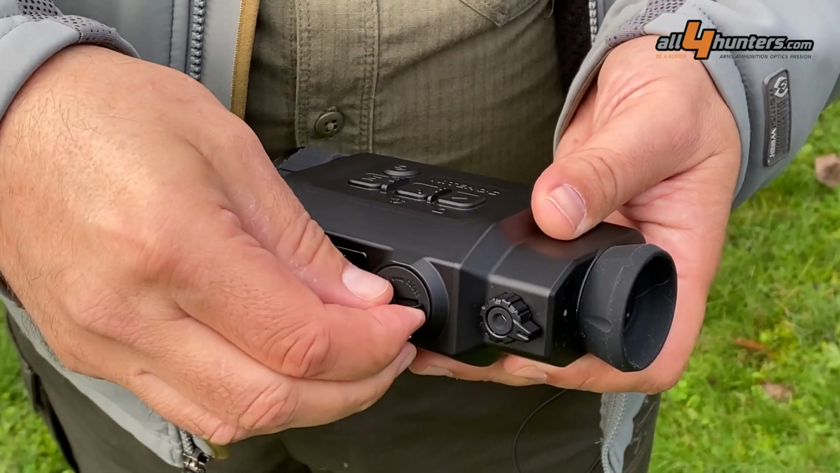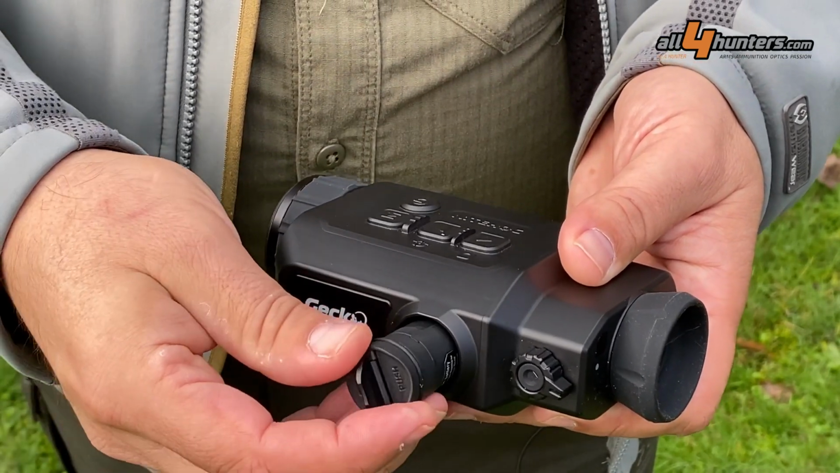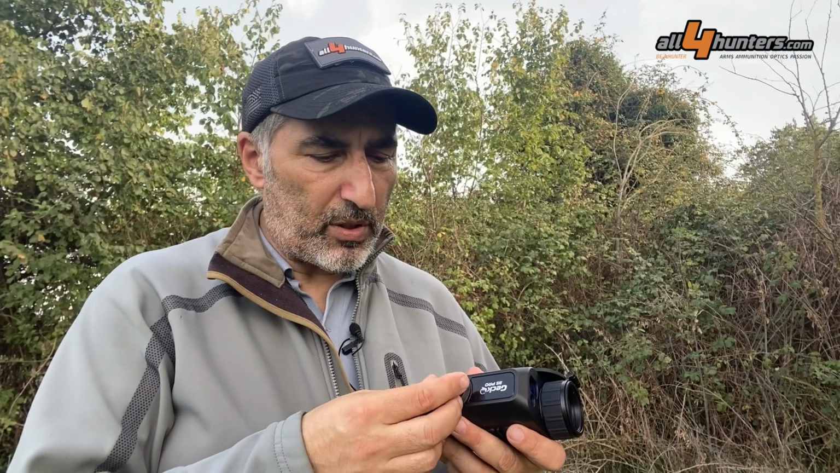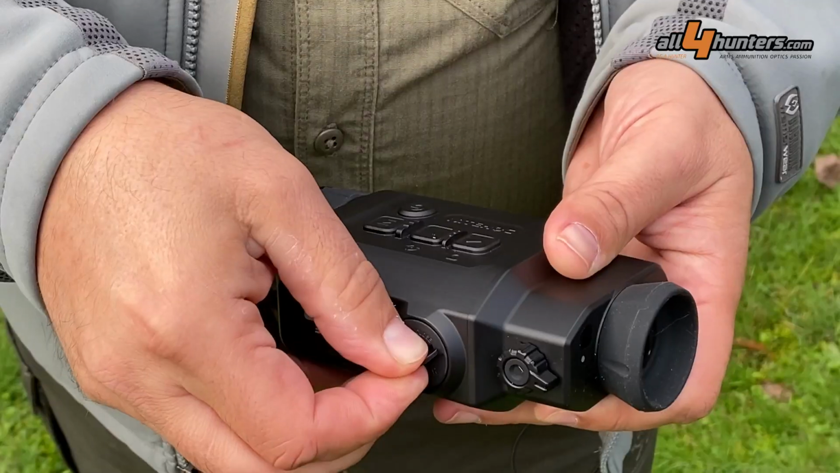The battery is indexed by a small notch in the battery compartment and a small square of plastic on the battery body. So when you put the battery inside the compartment, the battery aligns with the notch and allows you to correctly seat the battery inside the compartment.